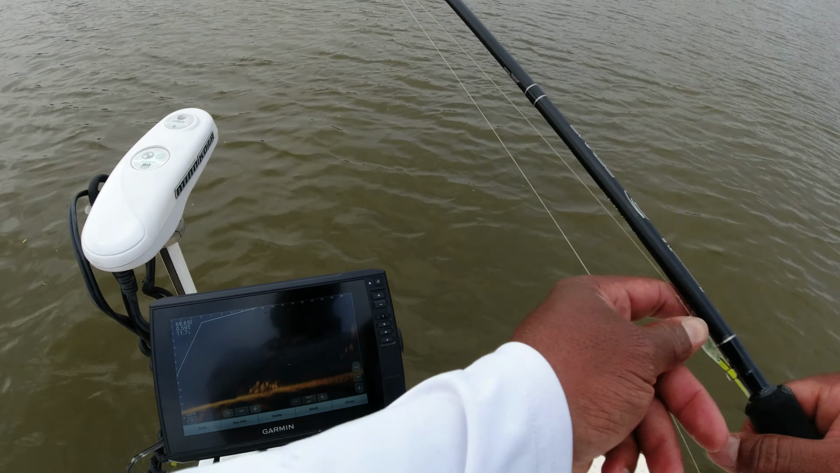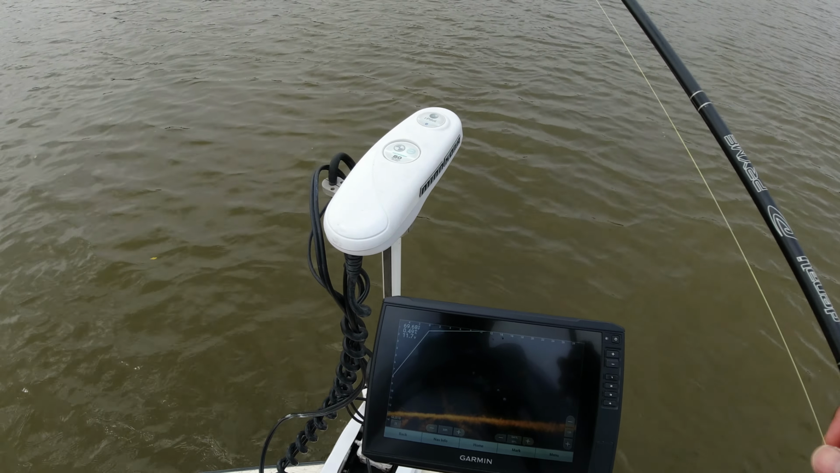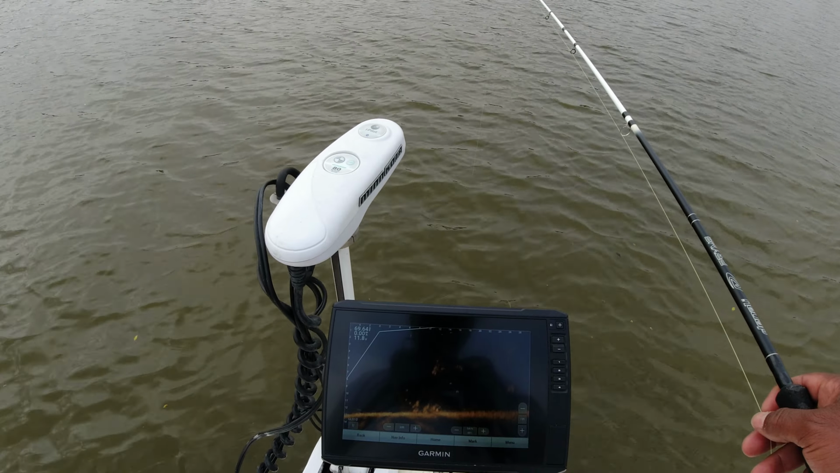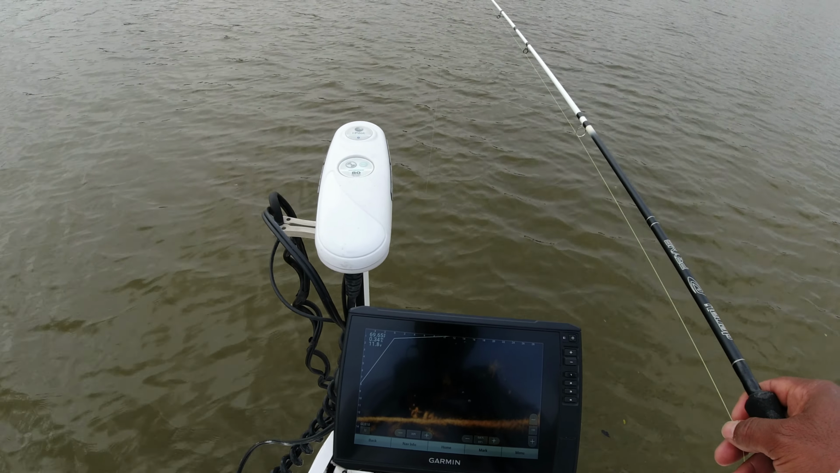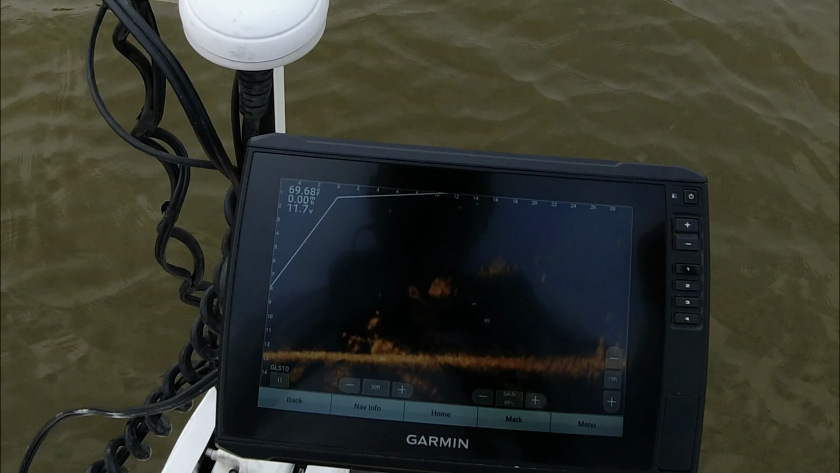See if we can get a couple of these to bite. Don't look like no giants in there, but gotta start somewhere. Coming up to them. Quite sure we'll have to catch a few smalls out of here. Looking at it. Come on, come on.